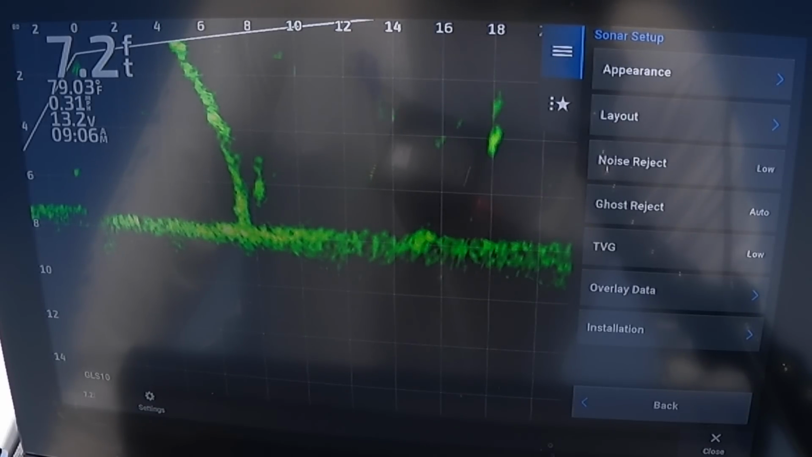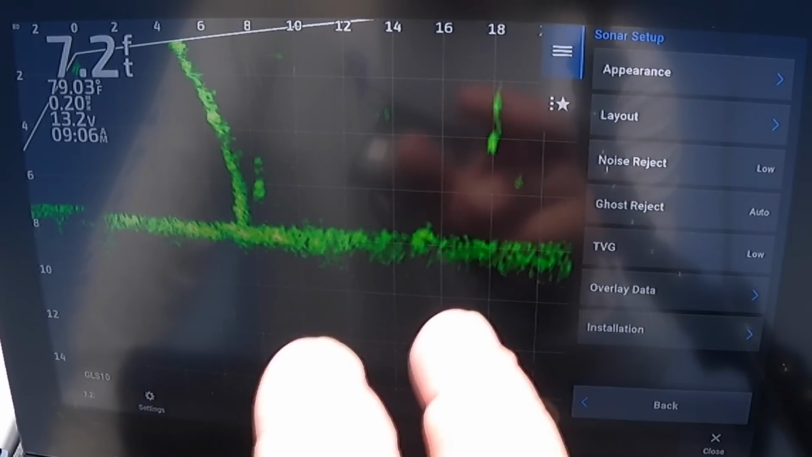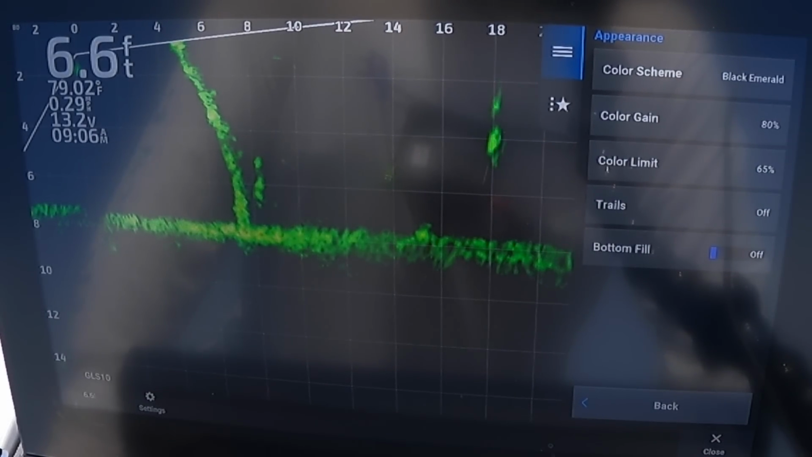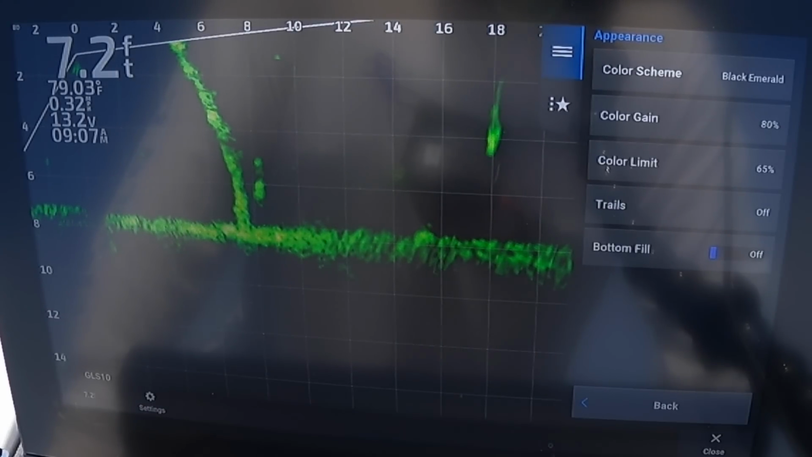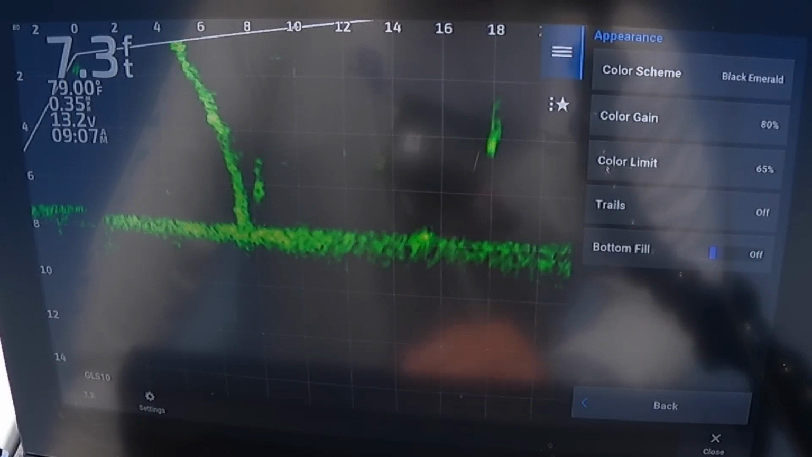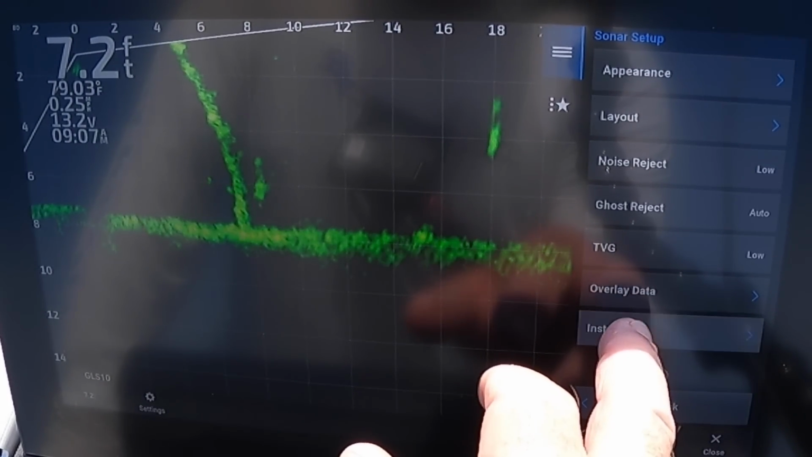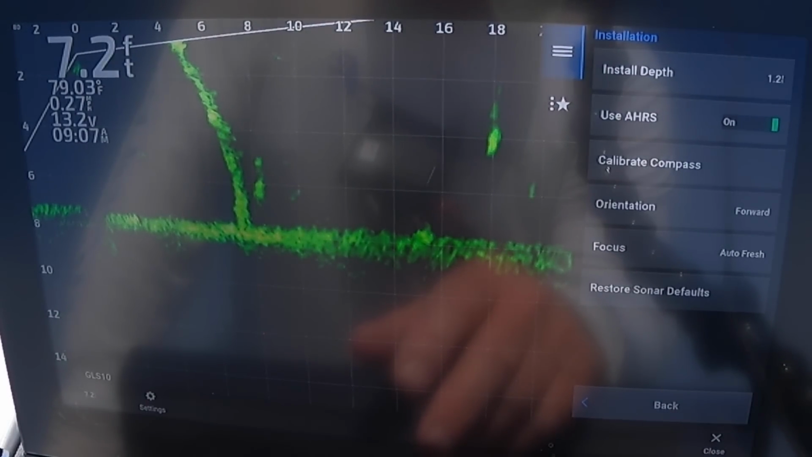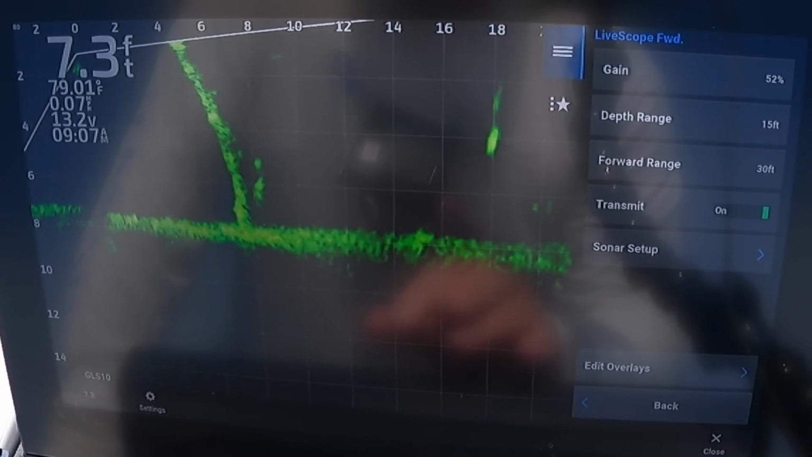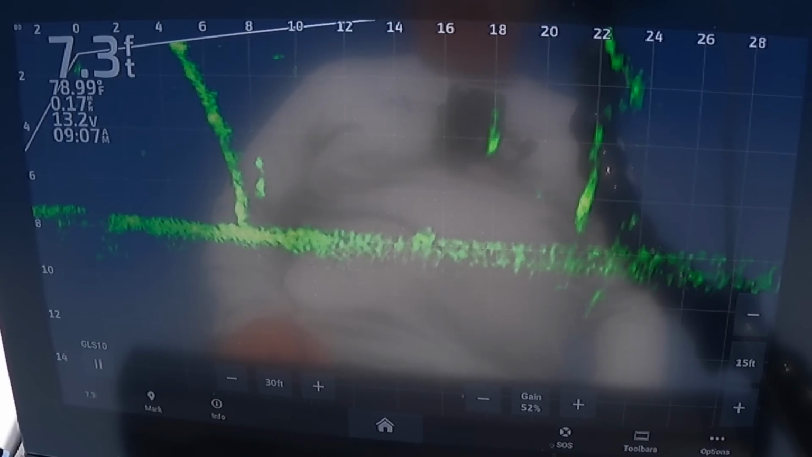Ghost reject, I've got it on auto. TVG is low. Of course, I'm running the black emerald screen. Color gain 80%. Color limit 65%. Let's see. I think that's it. So those are my settings for right now.